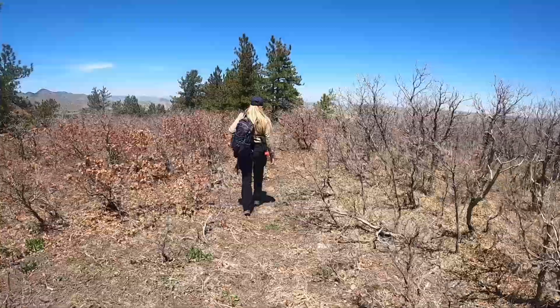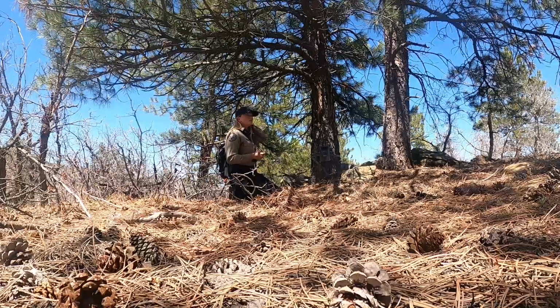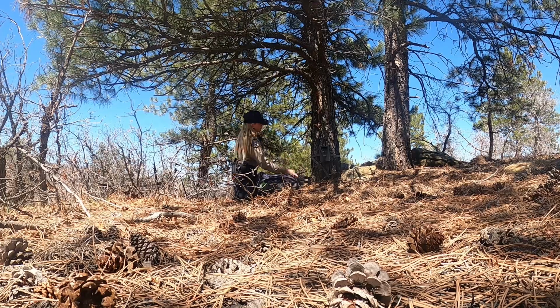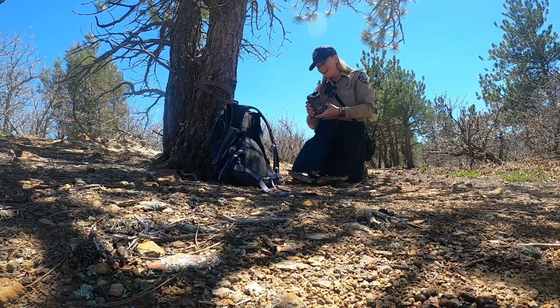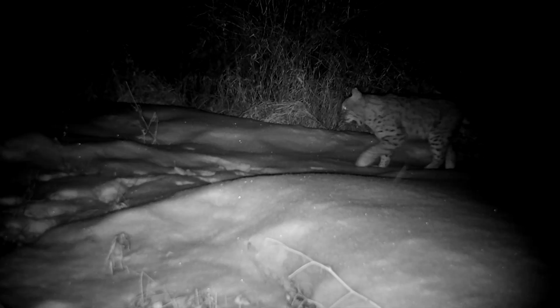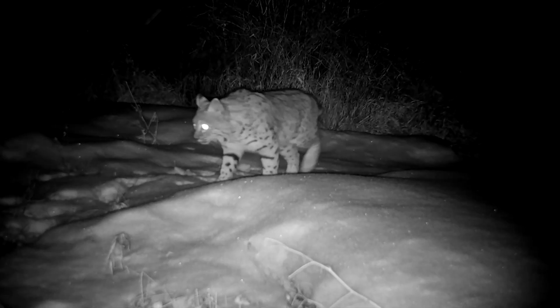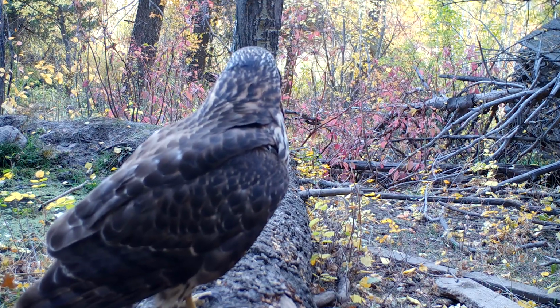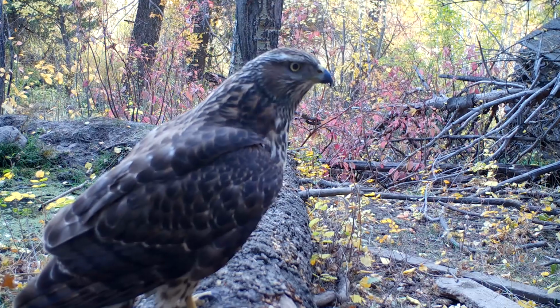We like to check our game cameras about once a week. It allows us to monitor the wildlife, being all of our nocturnal species. You won't see those during the day, no matter what time you visit. So it's really nice to be able to monitor those animals without intruding on their natural habitat, so that we can show the public the variety and diversity that we have at Roxborough.